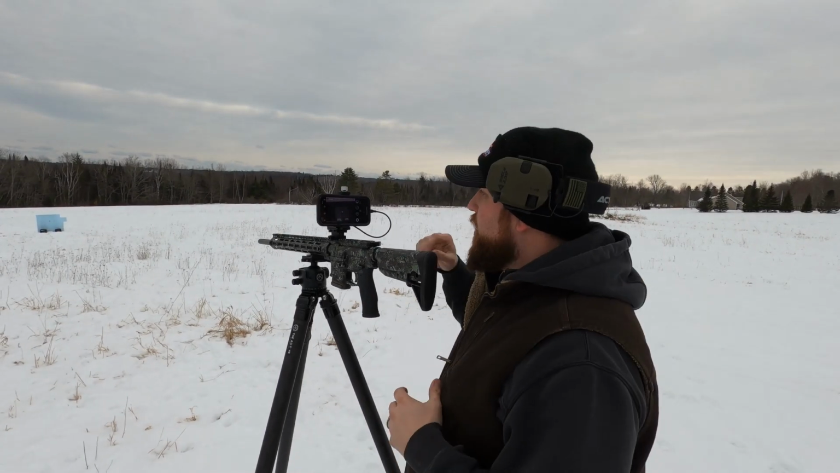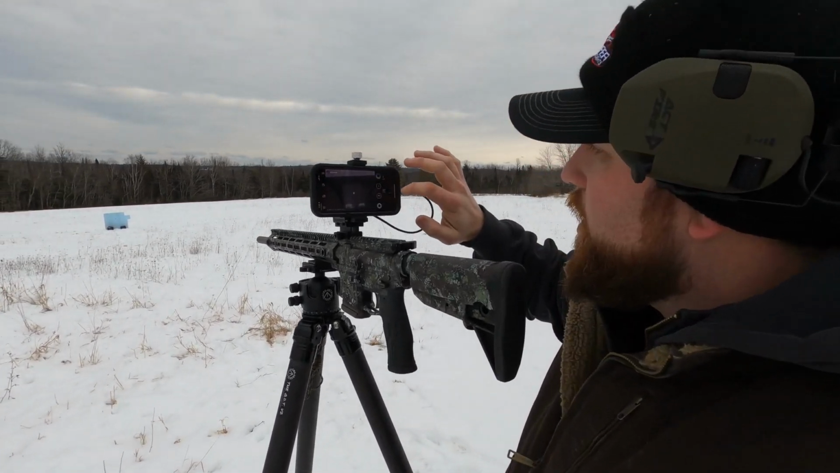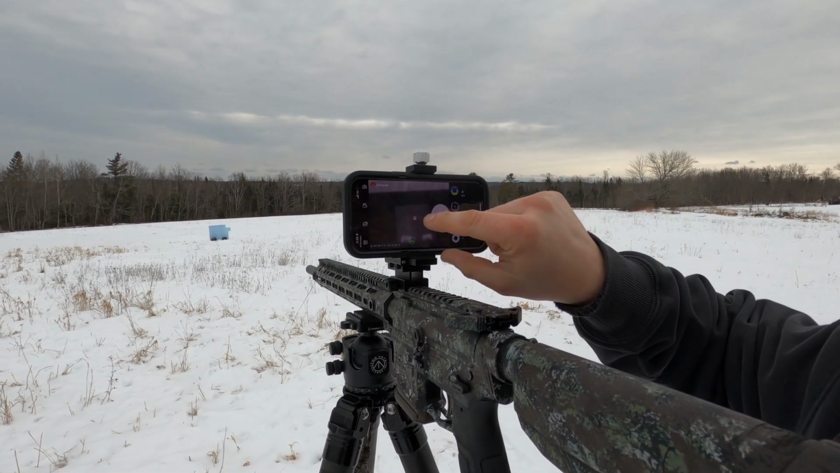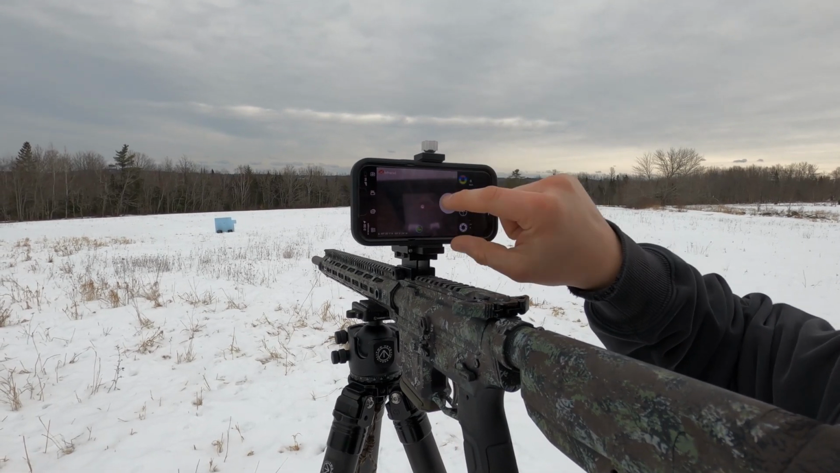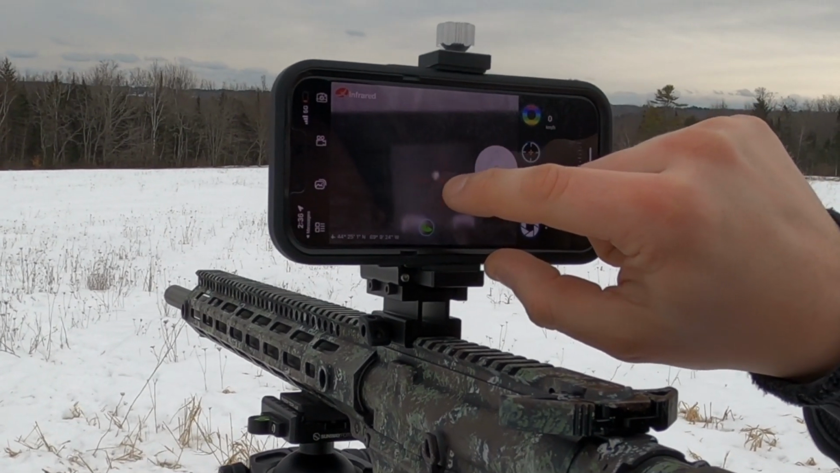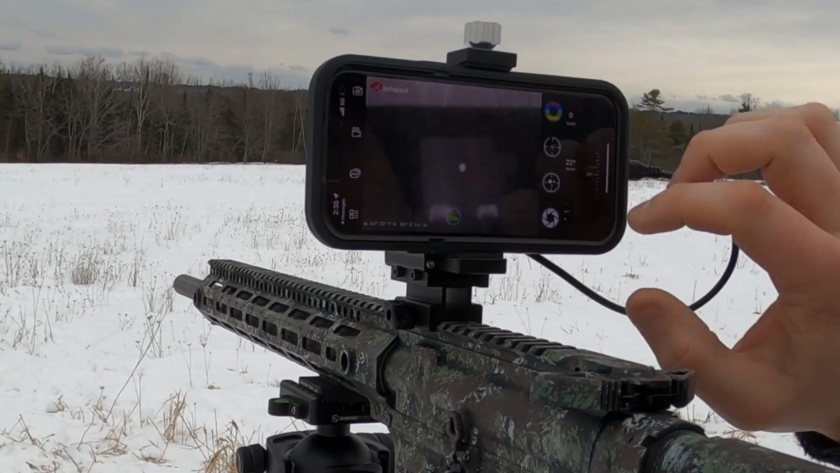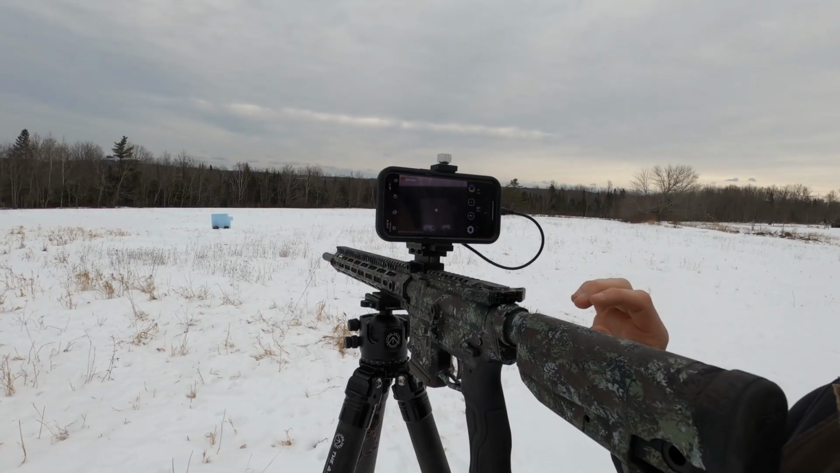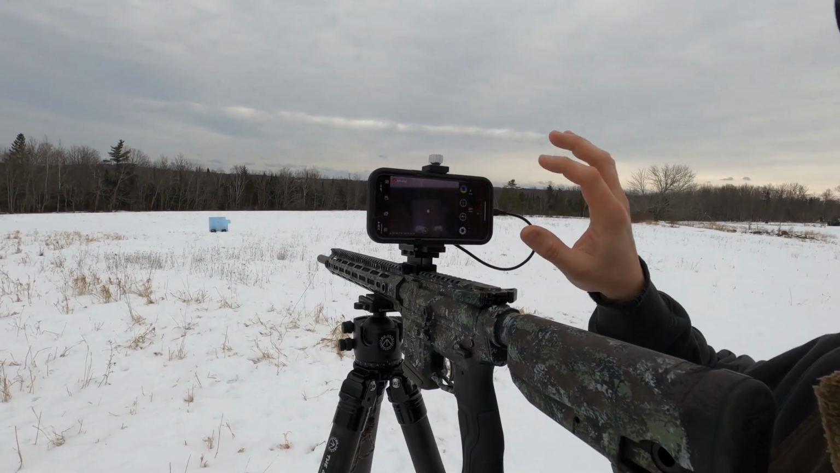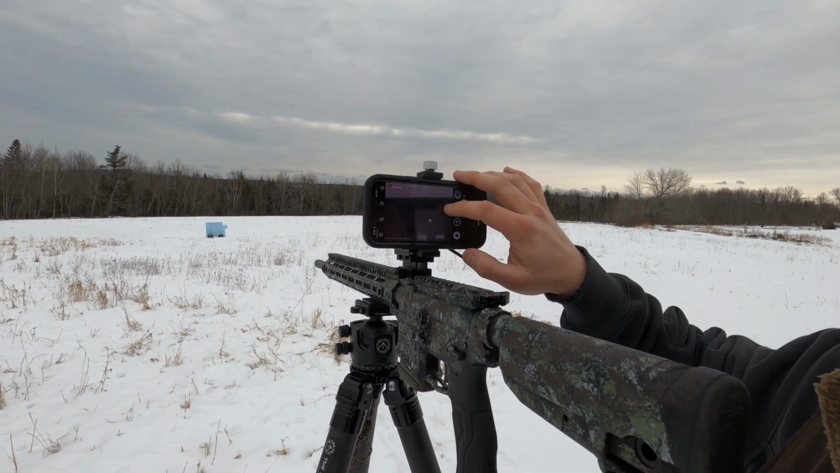Okay guys, so I am at the same point of aim I was before. What I'm gonna do is click on this crosshair button, and this is gonna allow me to move that crosshair. Because my impacts were high and to the left, I'm going to move my crosshair low and to the left, roughly where those impacts were, and call it good. Now, this is the part that's a little funky: I'm not positive if there's a way to recenter that crosshair or not.